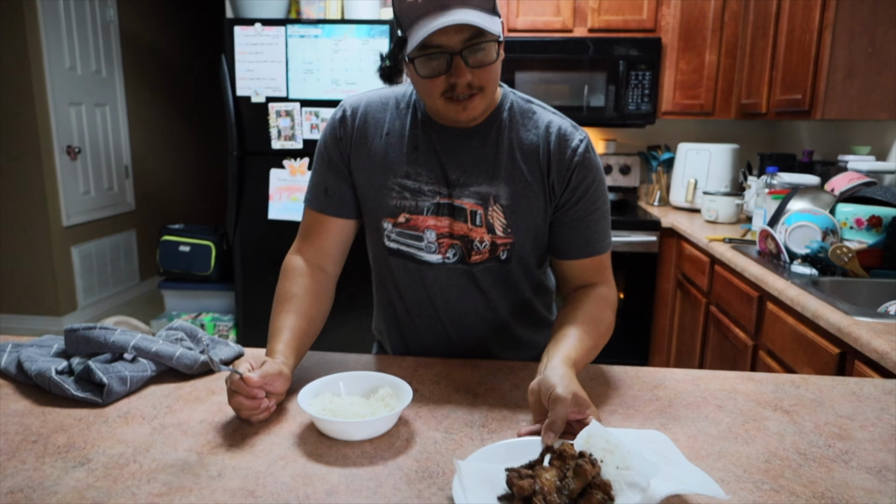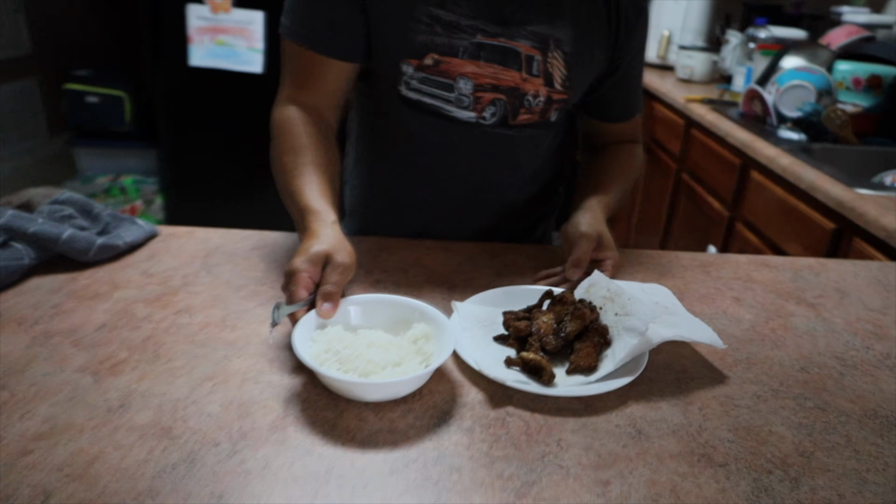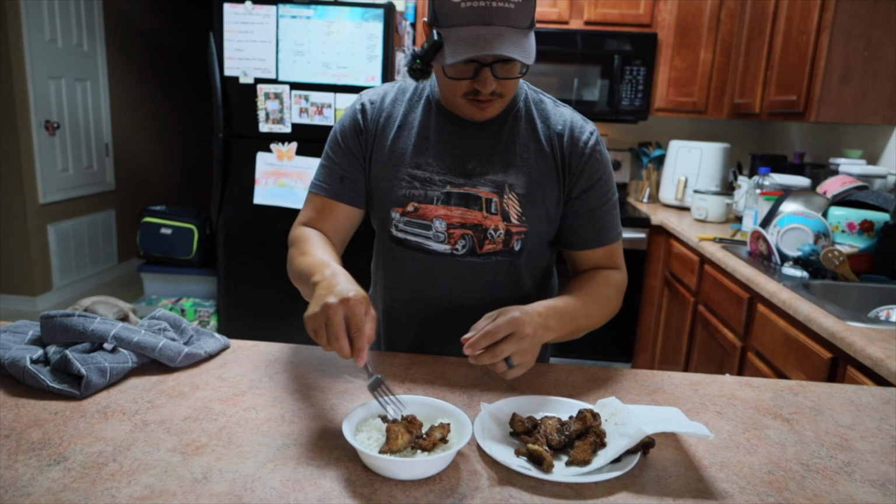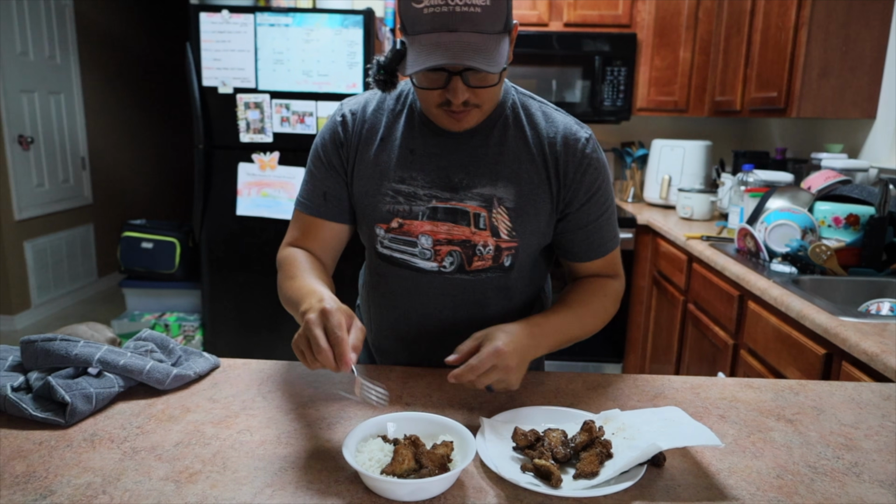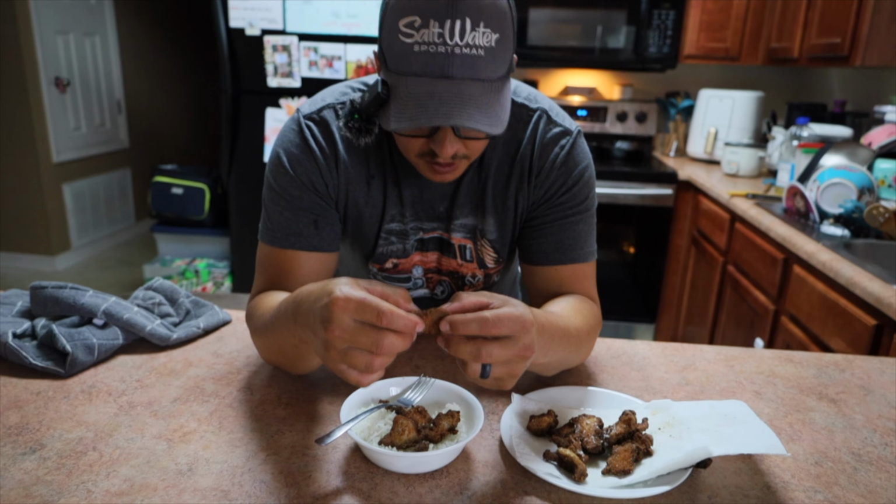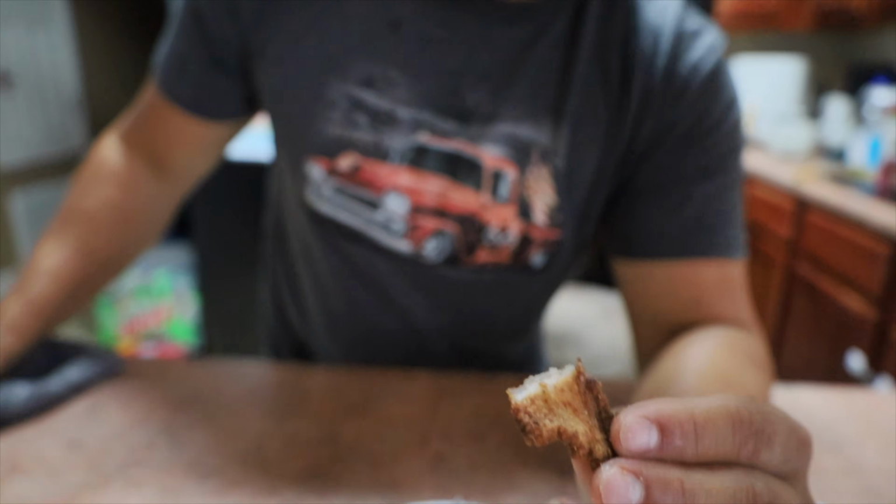All right guys, here it is. Some fried wild hog back tenderloin, or backstrap, as you like to call it. Got some fresh rice to eat with it. I already tried a little piece and it's really tender. Shockingly, it's more tender than I expected. We'll put a little bit on the plate. Let's take a bite. Let's just spread it open real quick. Look at that. Mmm. That's good. From the farm to the table right there.